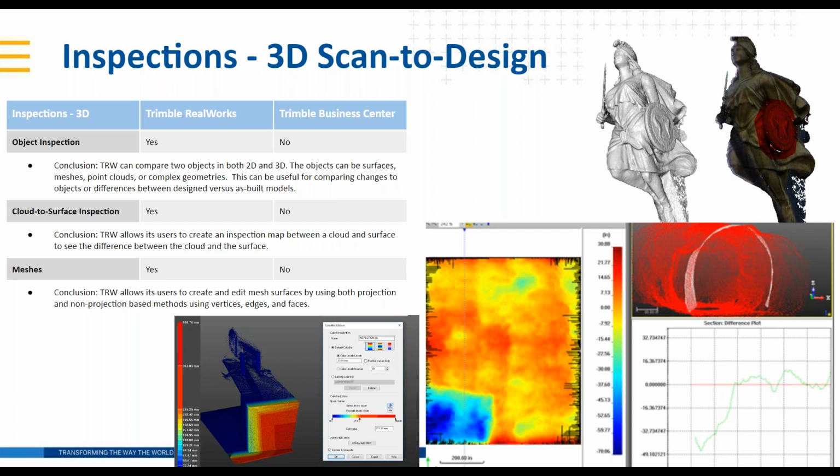Anything else there to add, experts? Yeah, just on RealWorks, so we do the inspection maps. That's where you've got the projection between the two surfaces. But also there's the 3D, specifically called the 3D inspection tool, which will allow you to take pretty complex shapes, such as a building, for example. Maybe you've got a design model, and then you want to compare it to the as-built point cloud, and then you can set tolerances on the colors you want to use.